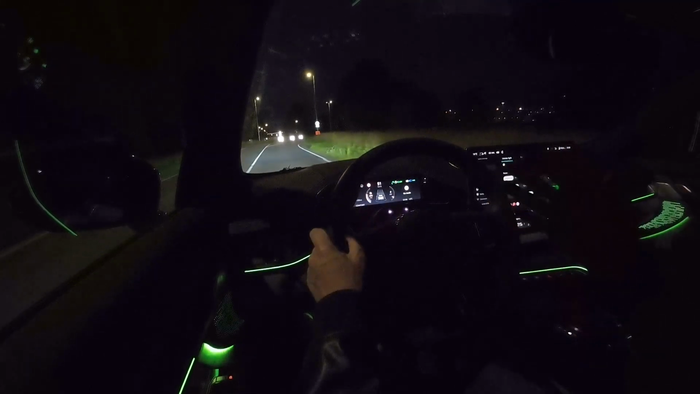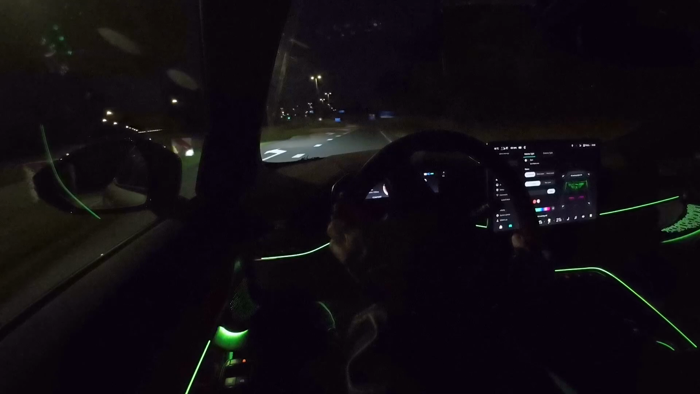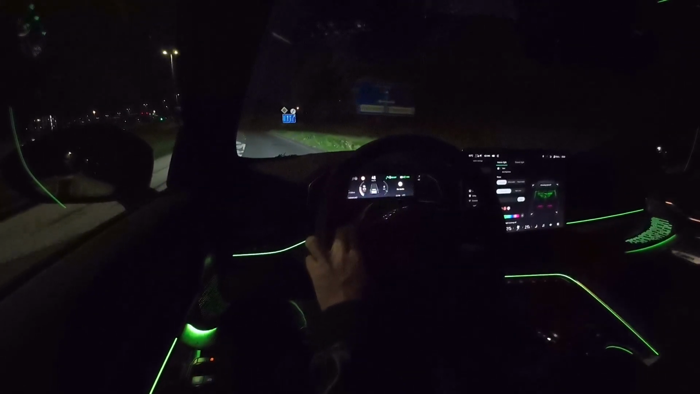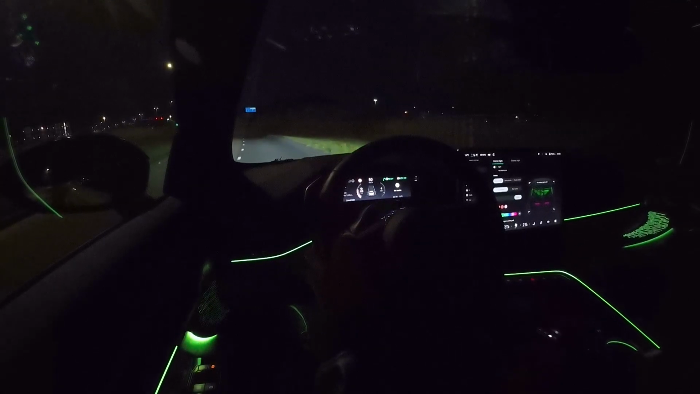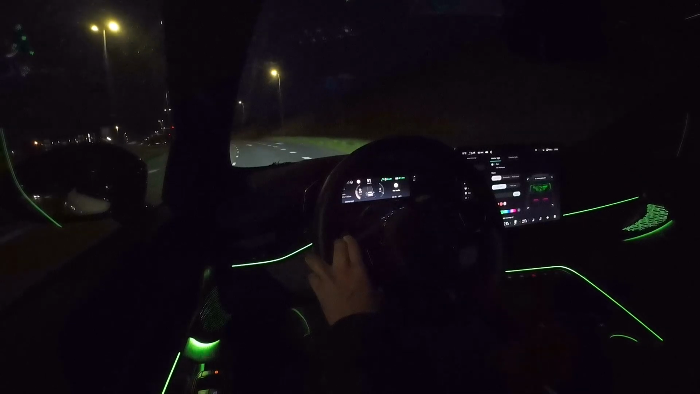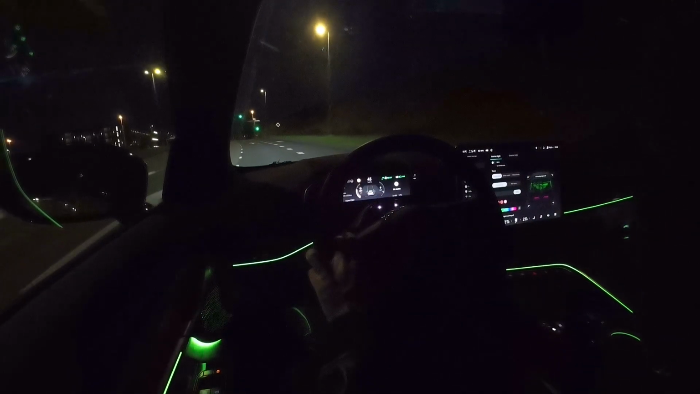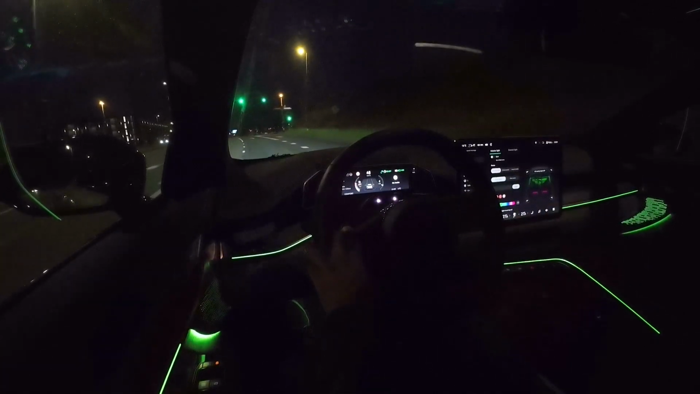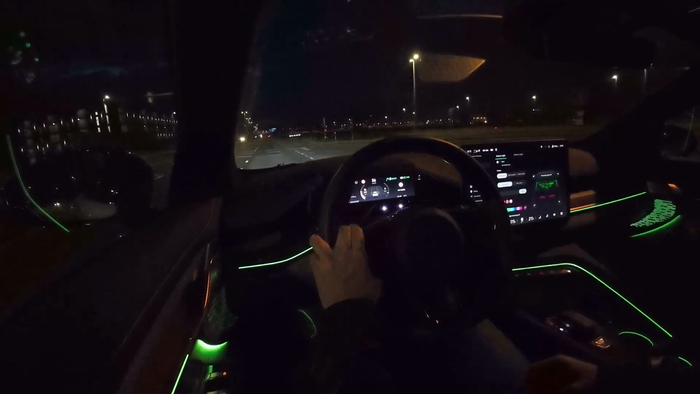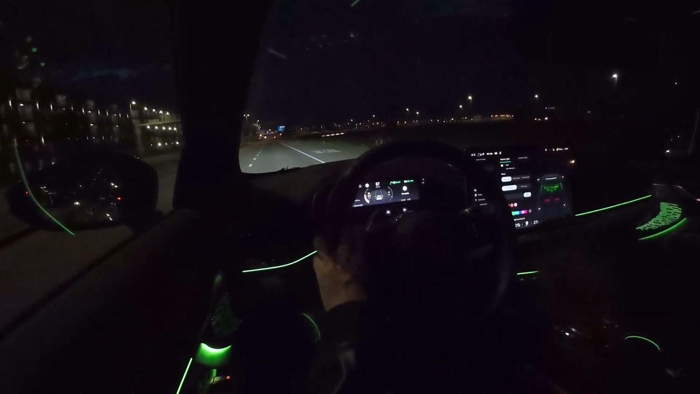I'm not really sure if this is on the RWD and the long range, but it definitely is on the Privilege Edition. The Privilege Edition has so many extra things, like the massage seats. It has the air suspension. The Zeekr logo on the side mirrors. I don't think that's on the long range and the performance edition. So that's also a big plus for the Privilege. But yeah, it all depends on your budget.